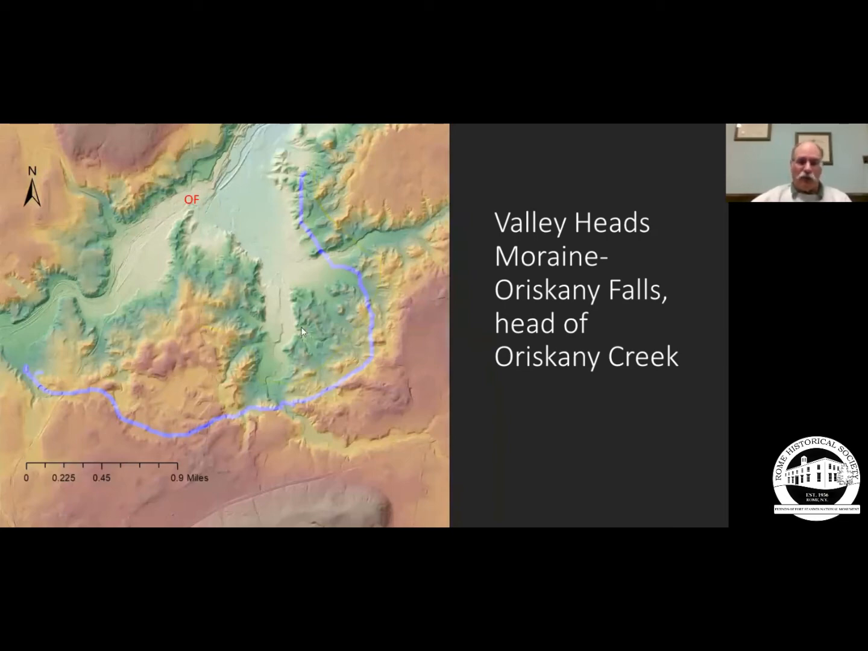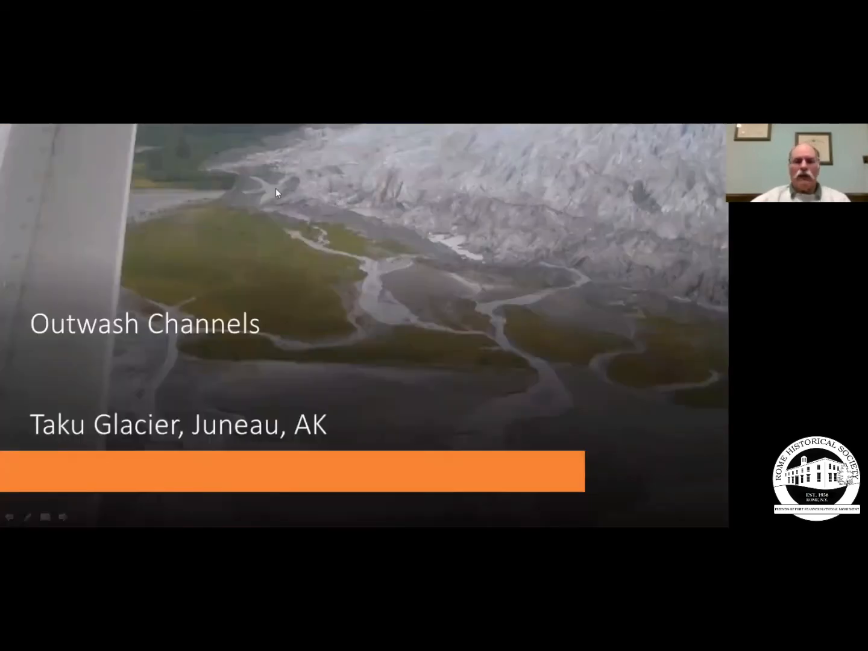This is all moraines, some of it underlain by a little bit of bedrock, but you can see the sediment, and this light blue line right here indicates the edge of that Valley Heads moraine at Riskview Falls. Here we can see on the Taku Glacier up in Alaska, that moraine, these lumpy, bumpy things we were just looking at, the glacial valley here, the meltwater channels coming through.